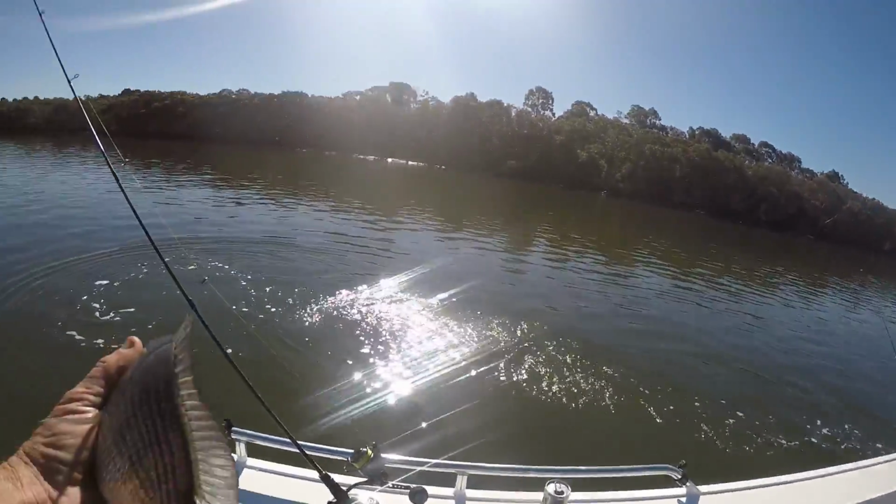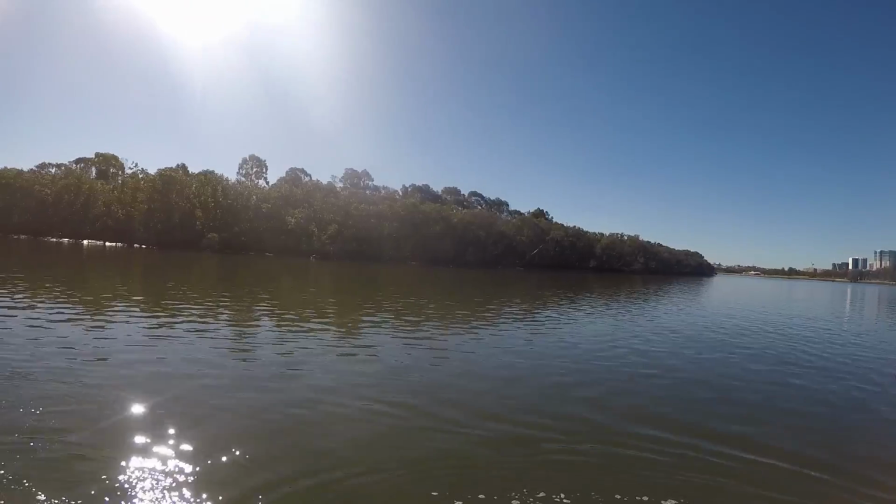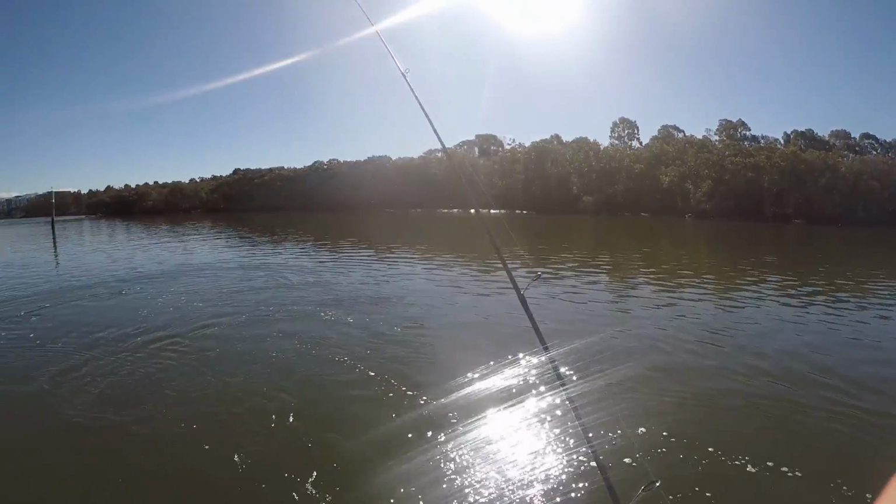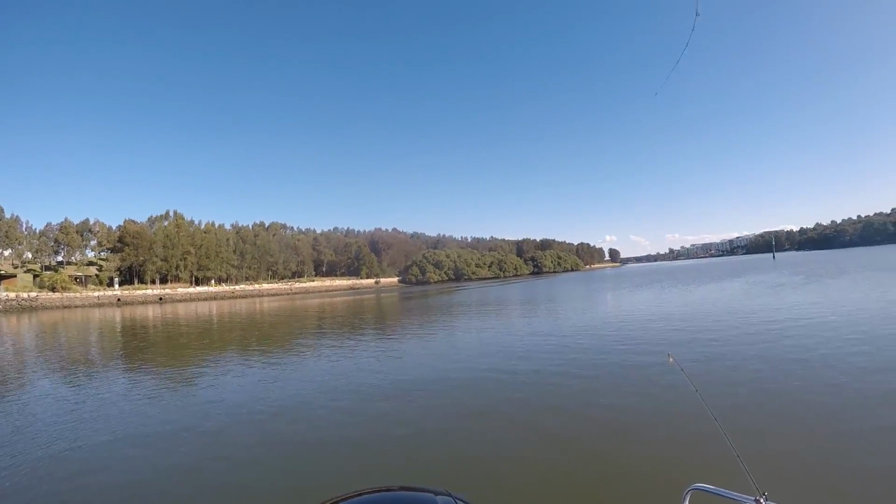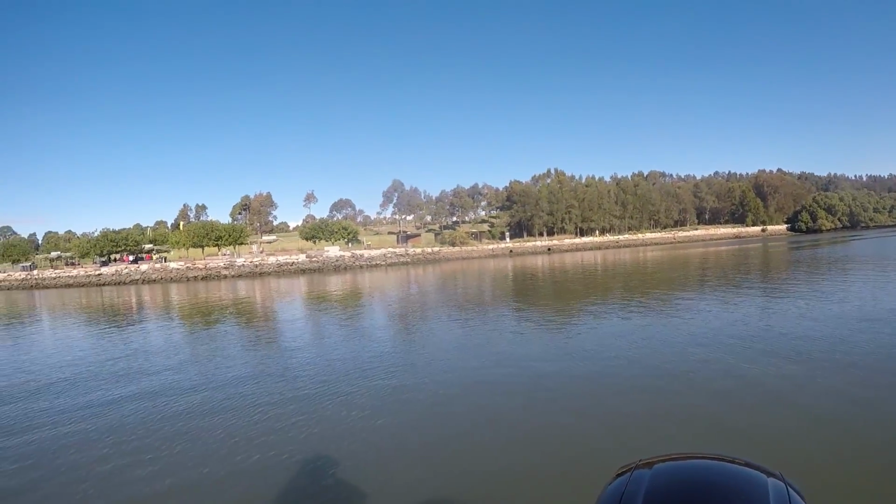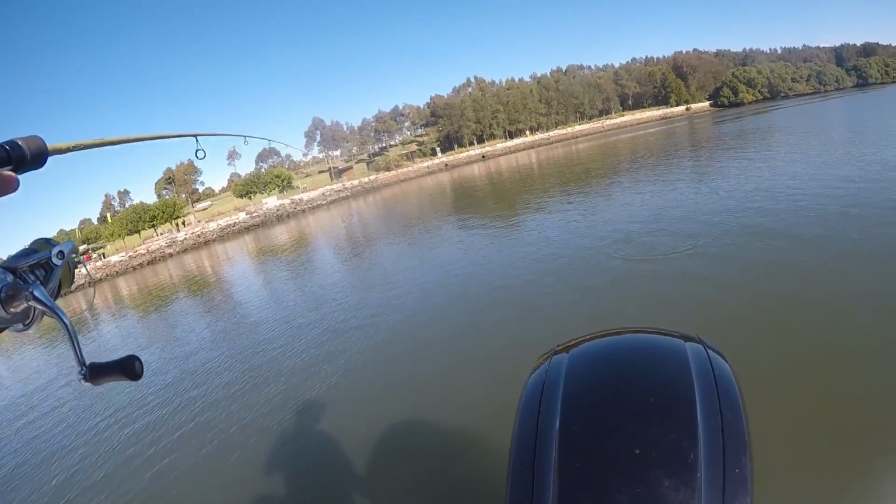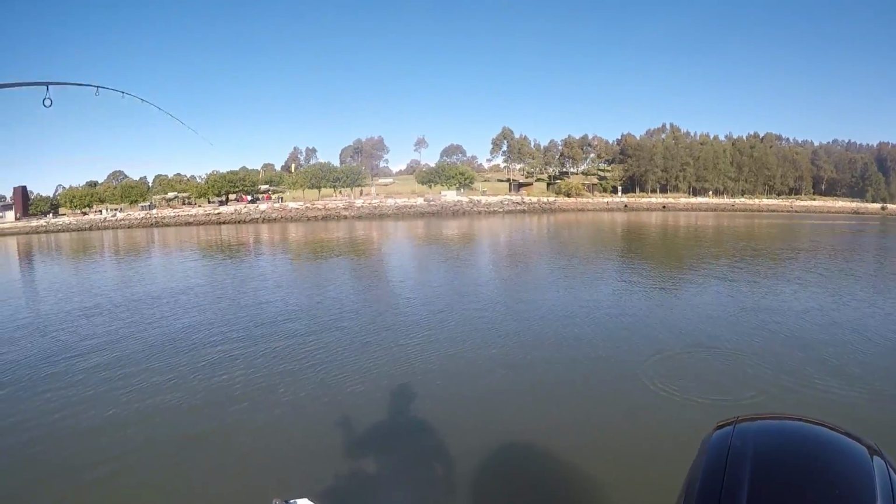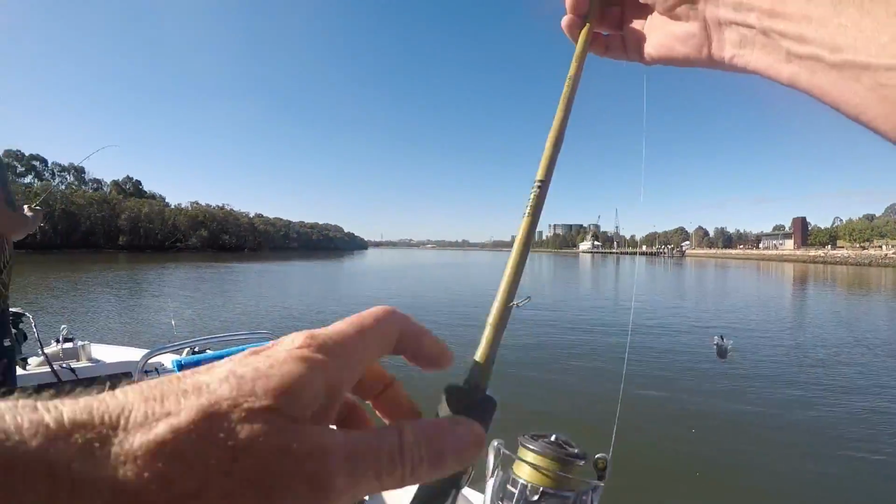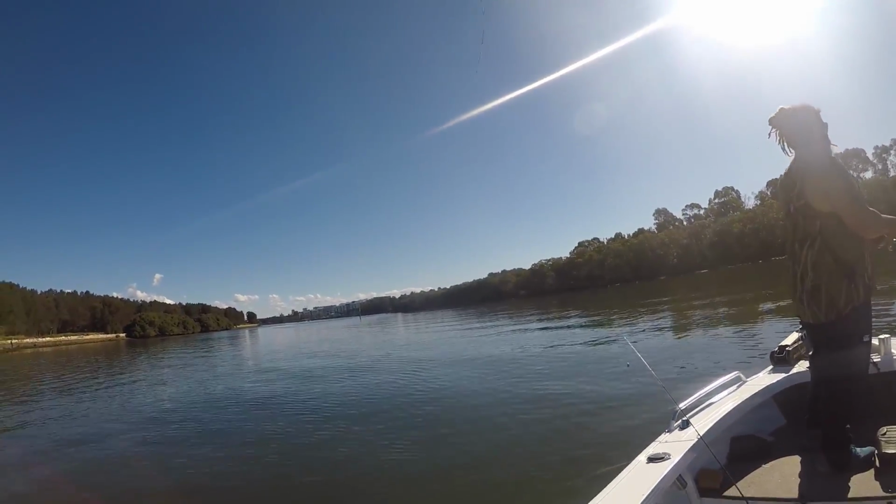Let this one go. They're the ones we want. You can get a bag of them for the day, be fun. It's hard not to take the blade off, isn't it? It's just harvesting. A tiny fish though. Oh look, 1, 2, 3 Taylor chasing that bream. Oh, it's a dud day.